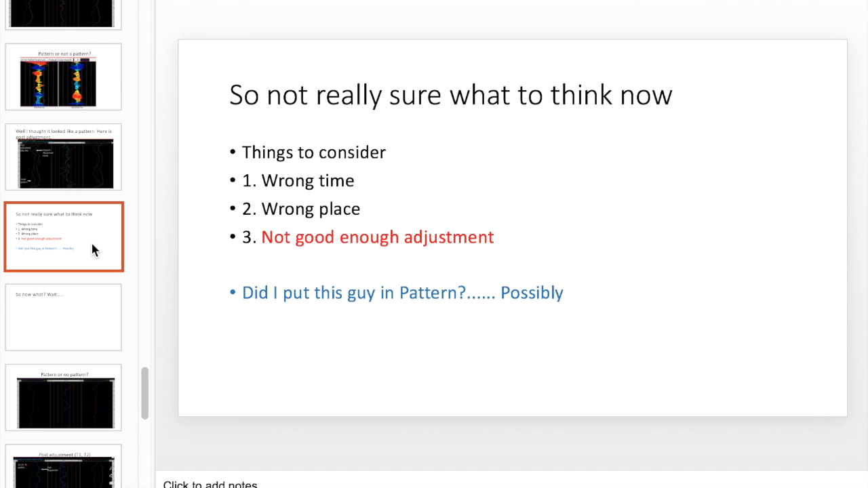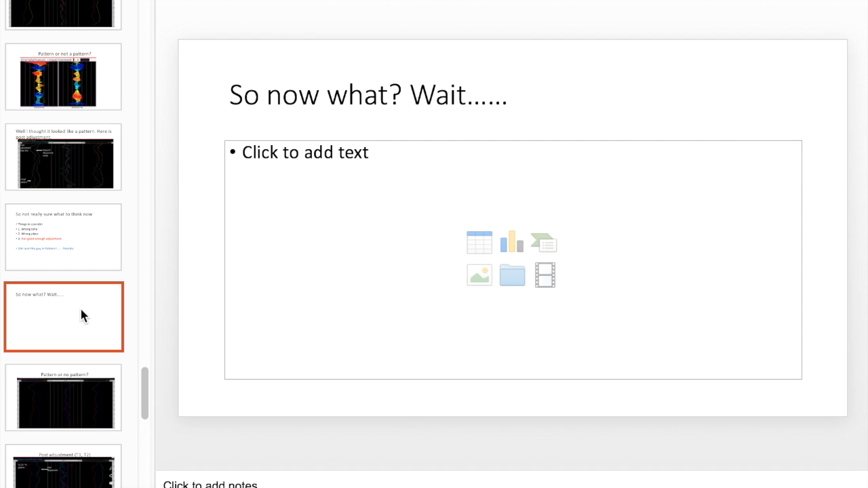So, things to consider. Was it the wrong time? Possibility, wrong place. Was my hand placement really where I thought it was? Because if they had a T2 and you hit T1 instead of T2, you're not helping that person out at all. Was the adjustment good enough? Did I put this guy in pattern? More likely than not. So now what? If you do that, you just gotta let them wait. If one adjustment put them back in the pattern, another one, I guess you could try it, but another one's probably not going to be in their favor.